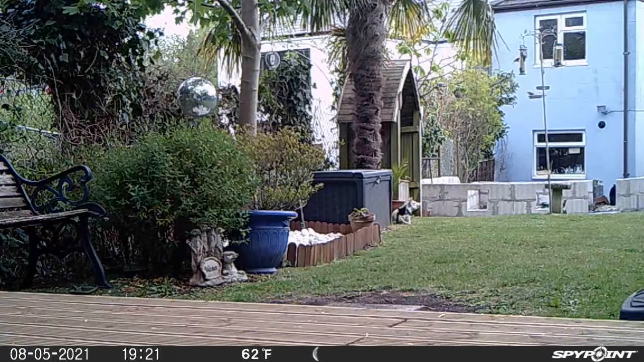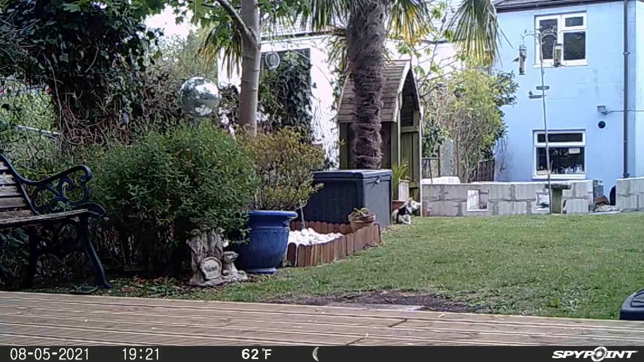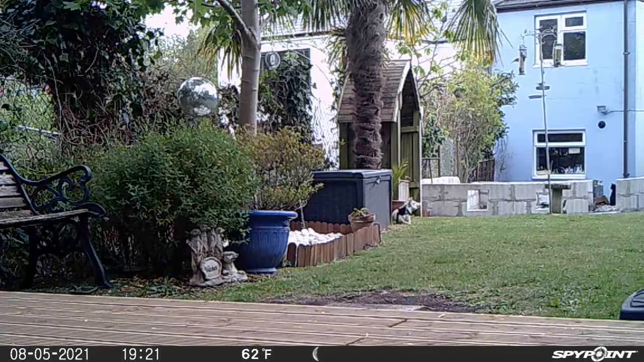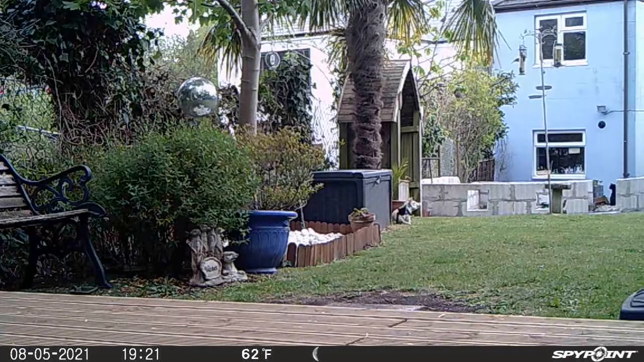I do intend to try and get some daytime footage of the bird feeder and the bird baths, but I have tried and not been really satisfied with the results I've gotten so far. So until I have something decent, I won't be putting it up.